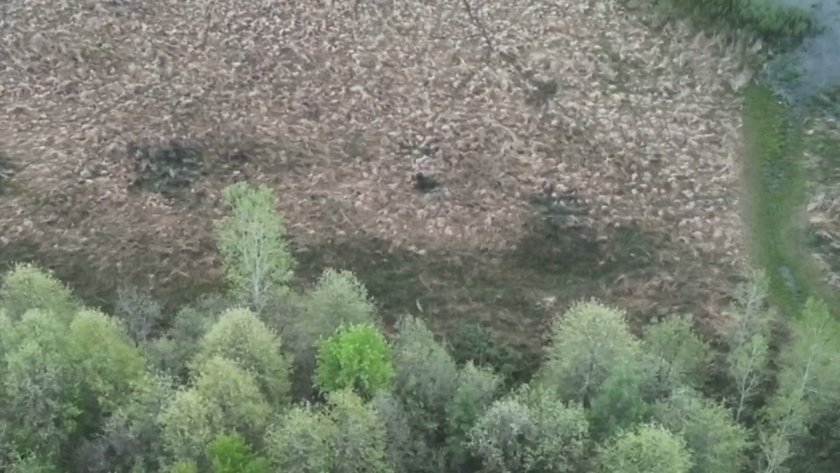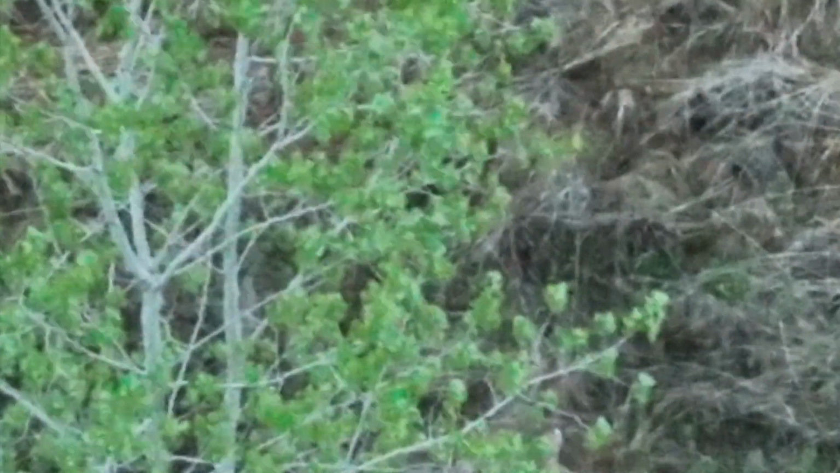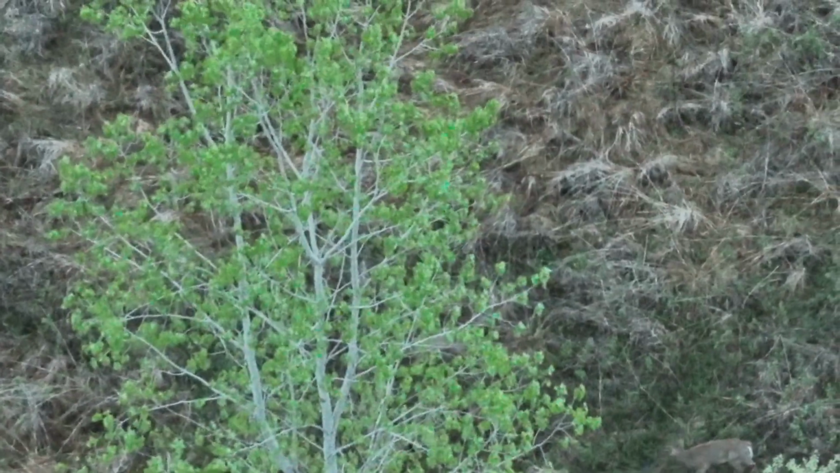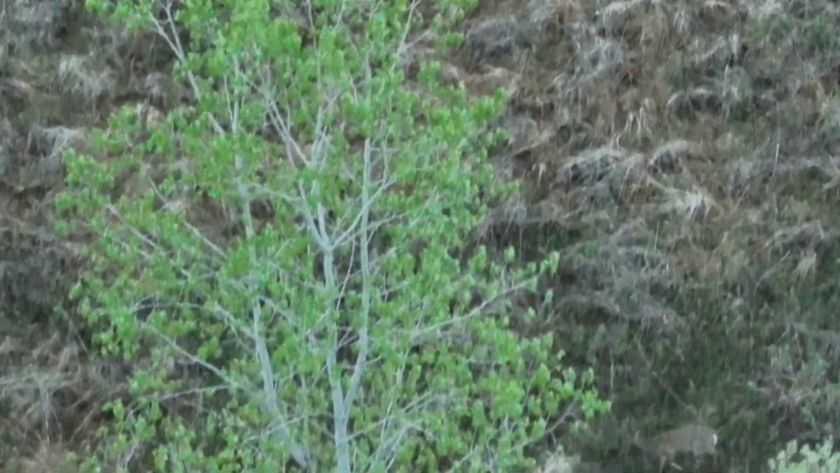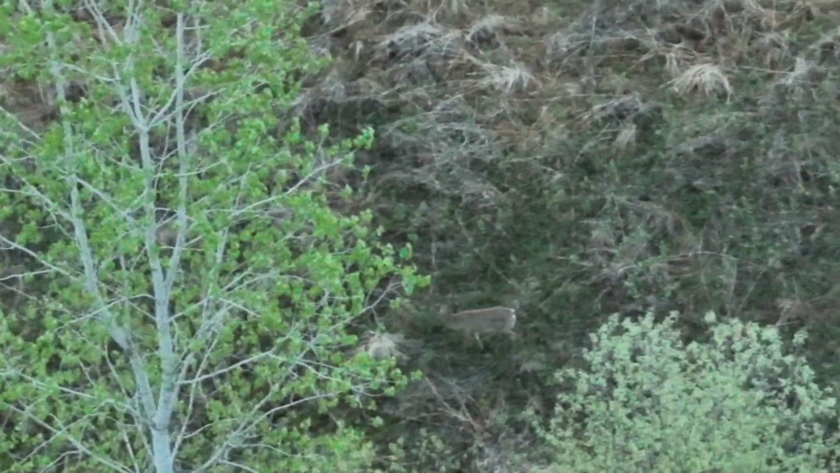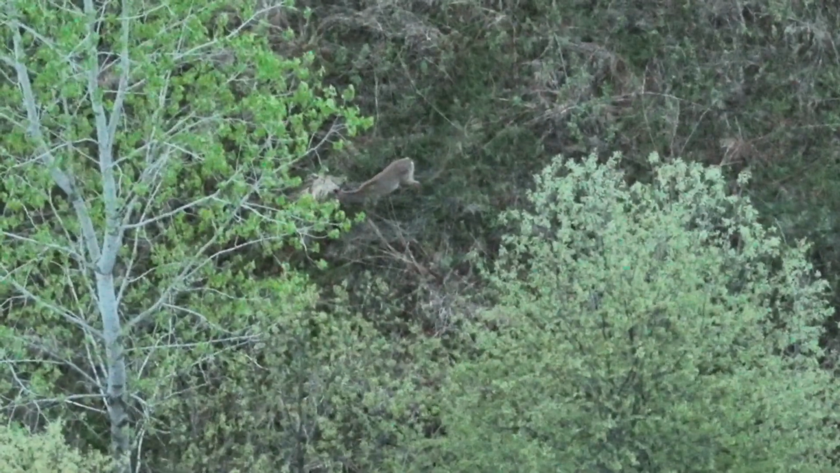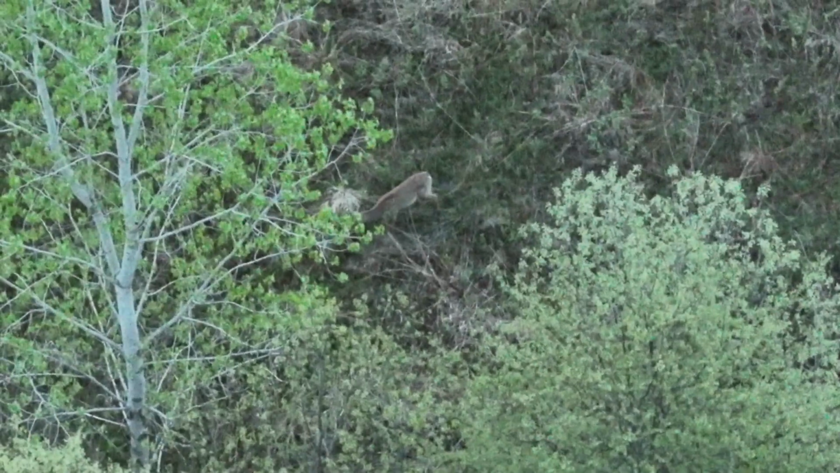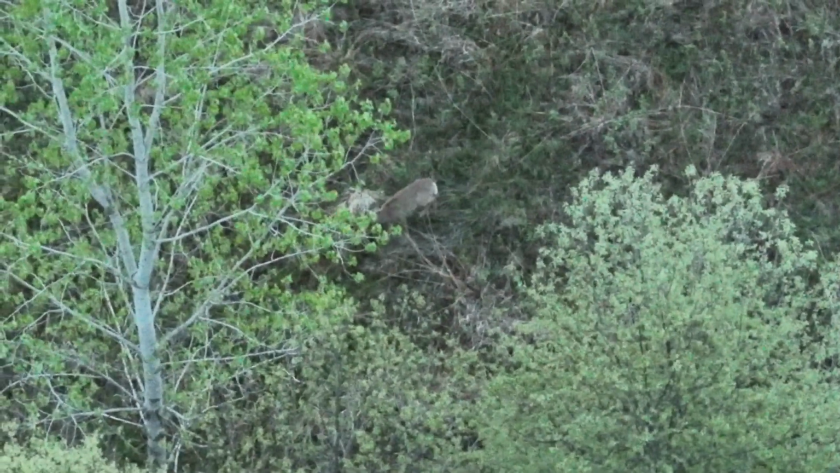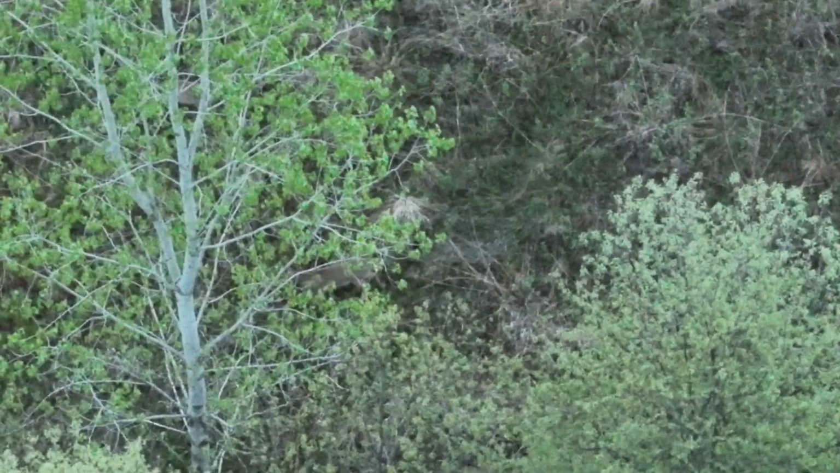So I tried something different where I was in wide mode, but in editing I zoomed in, and I don't know if folks will like that or not, but it just kind of gives you an idea on how well these animals are camouflaged or how well they blend in. I've said that from the beginning, from 350 feet up, that it's difficult to see them without the IR.